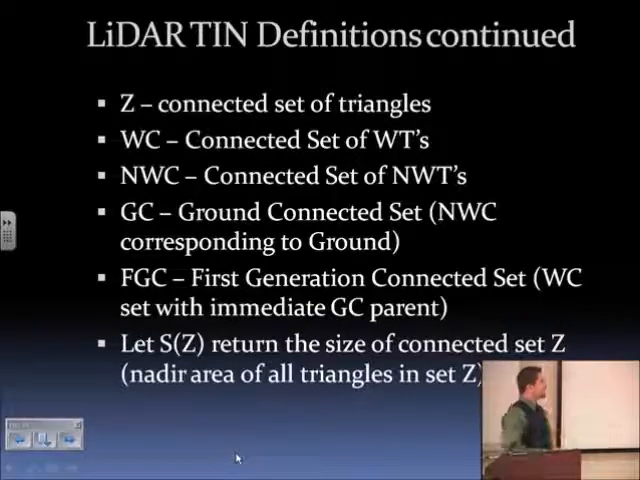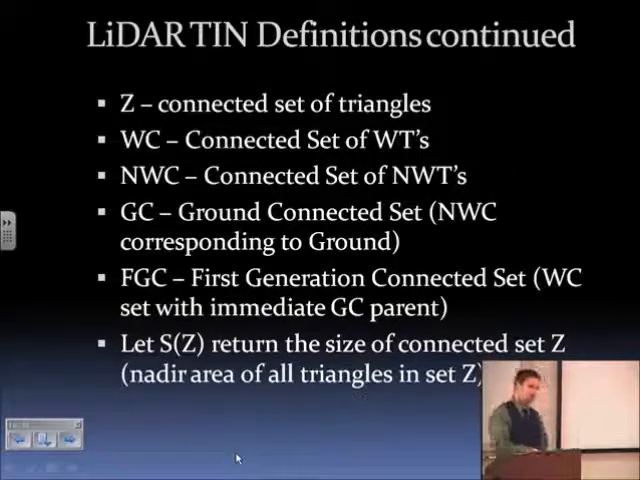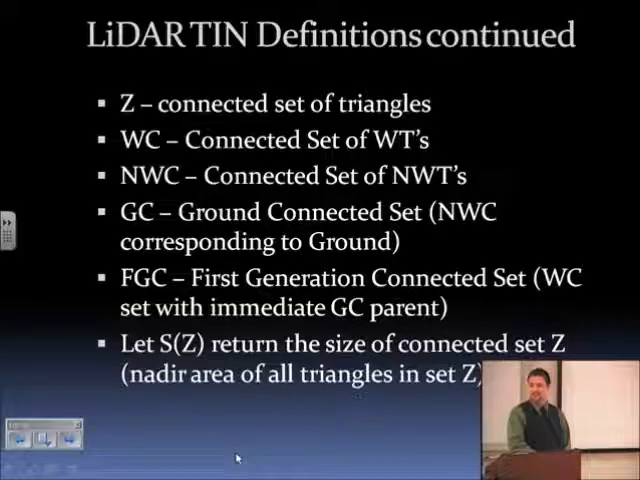So then we're going to run down some definitions to go a little bit further that we're going to wind up using. First, as you gathered before, Z will be a connected set of triangles. If we have a connected set of wall triangles, we're going to call that a wall-connected set. A connected set of non-wall triangles is called a non-wall connected set.